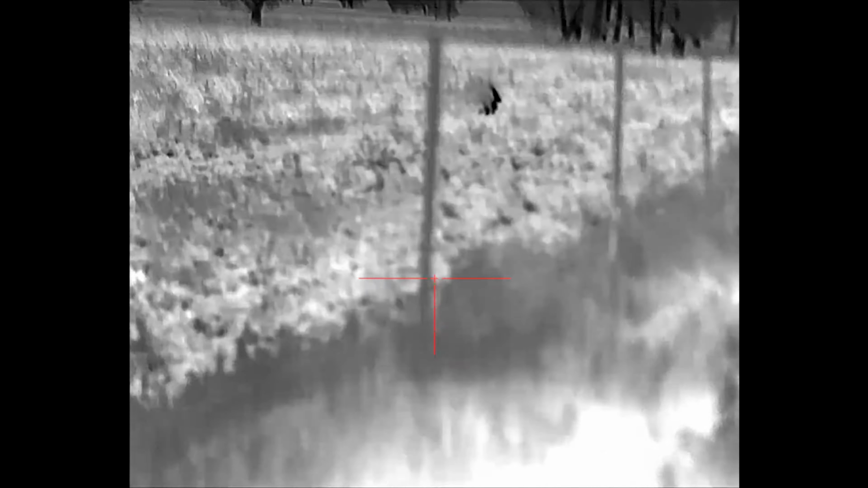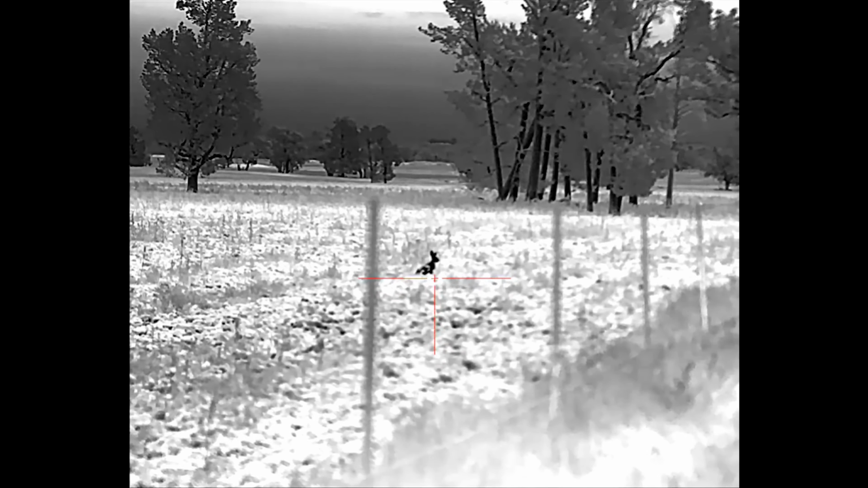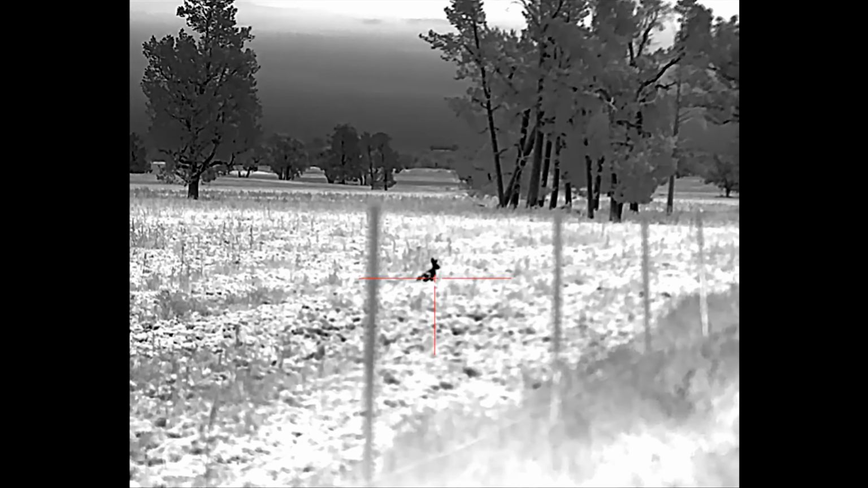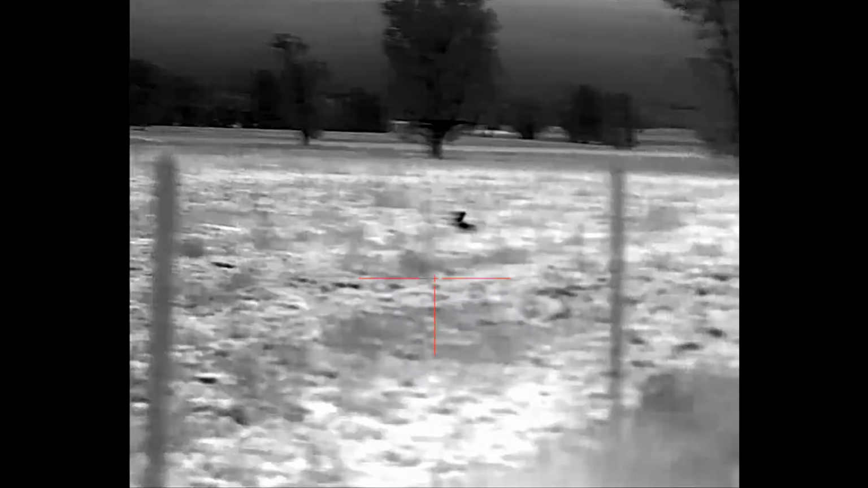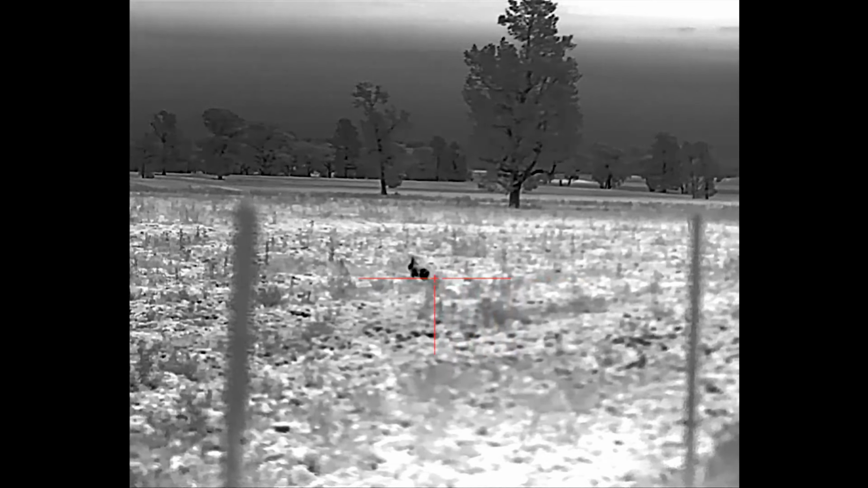Move it over a tiny bit. Come back to the car and there's one sitting on the side of the track. How did I miss it? I think I clipped the wire off them.